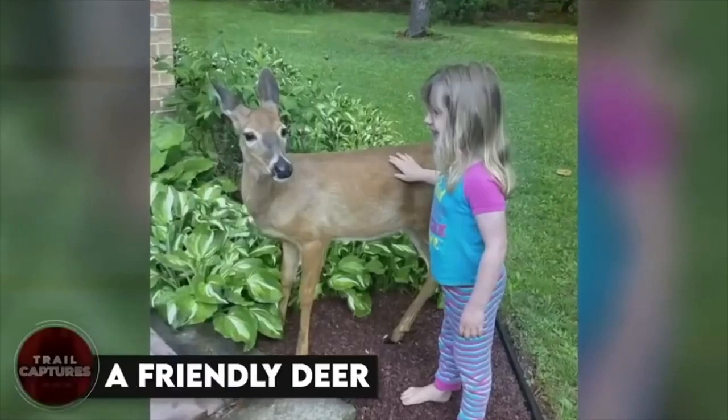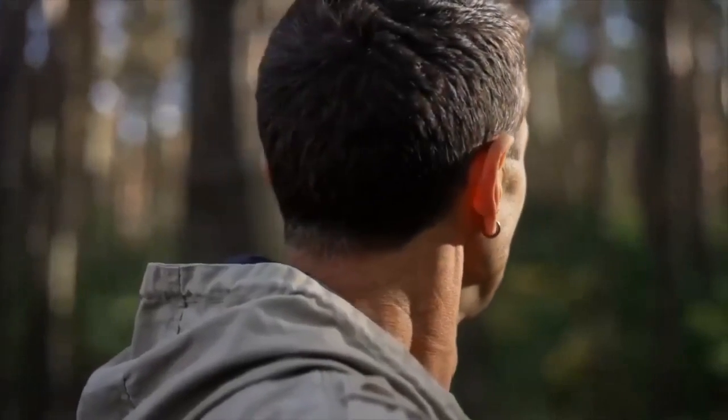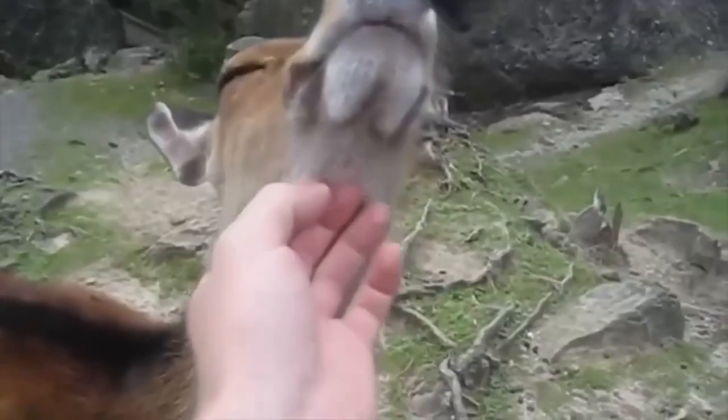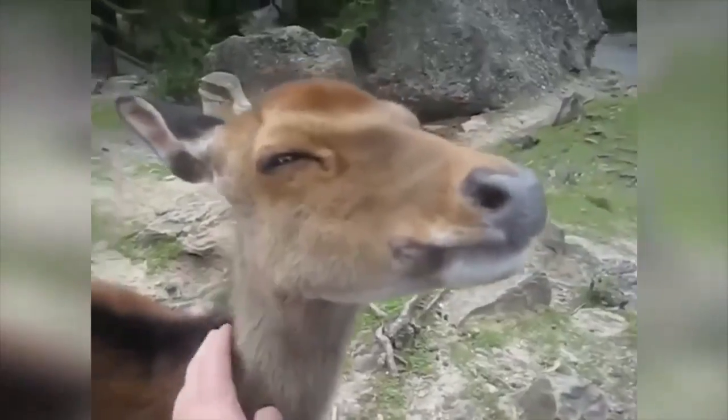A friendly deer. This man was sitting in the woods minding his own business when this little guy decided to come up to him and give some company. What did he want in return? Just some scratches under his neck. That is all the payment needed for such nice company. And look at that cute face.